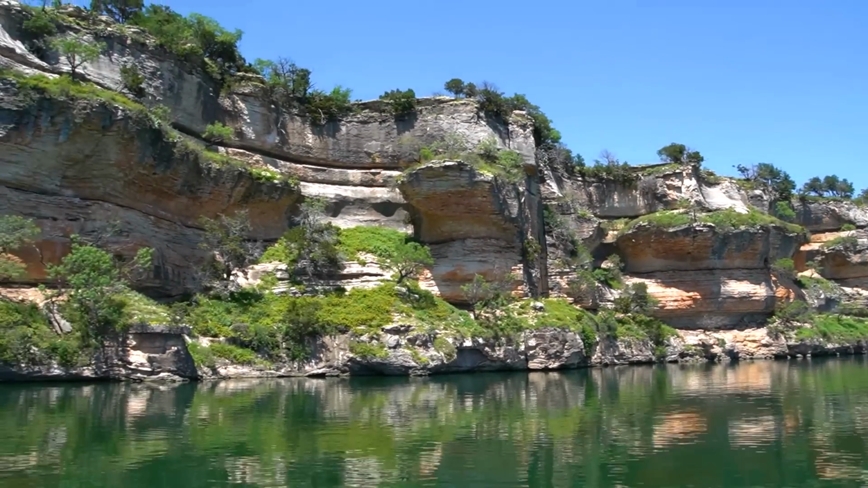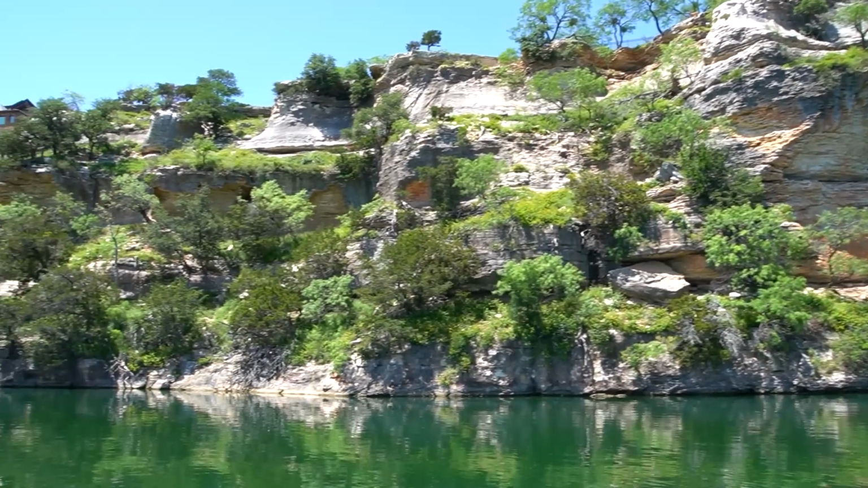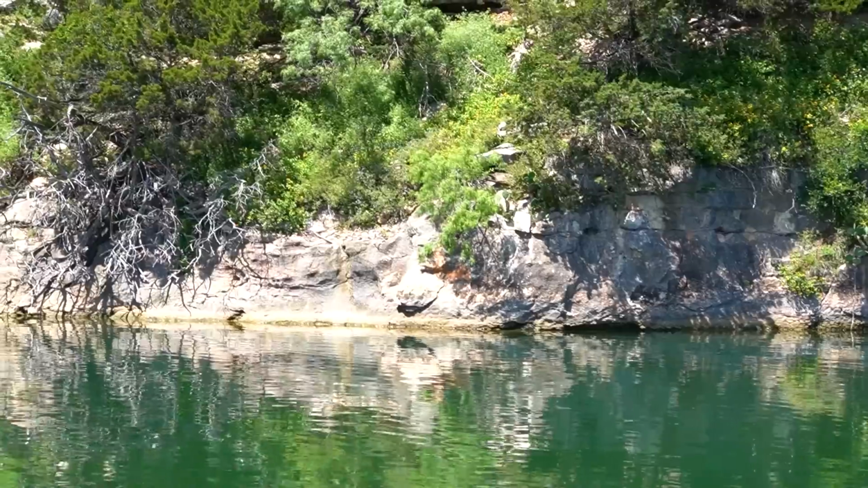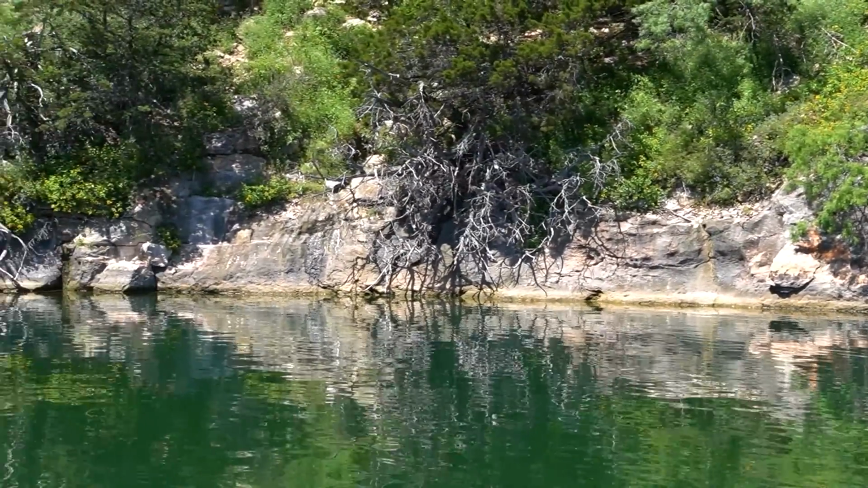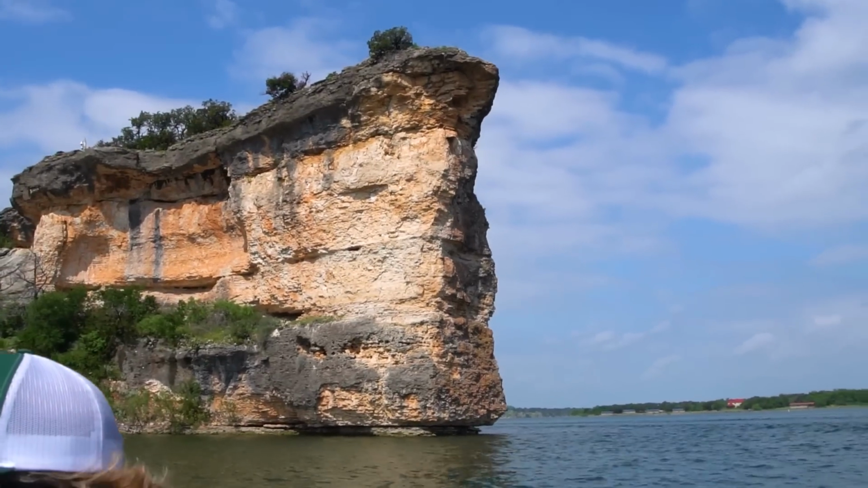Alright, you guys, Carson said that in his opinion this is the prettiest lake in Texas, and I'll tell you what, can you prove me wrong? Hard to argue. Look at this place, just these dramatic bluff lines. There's something about the limestone cliffs, man, that just contrasts with the green water, and these overhangs, just gorgeous. So this is what they call Hell's Gate.